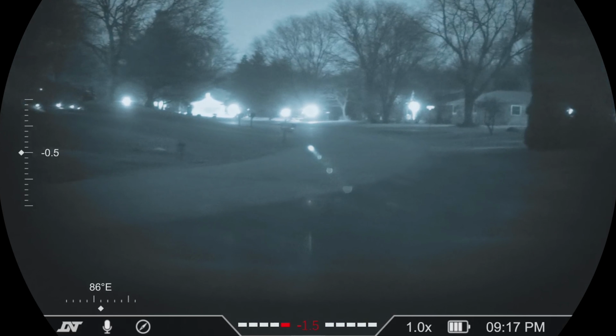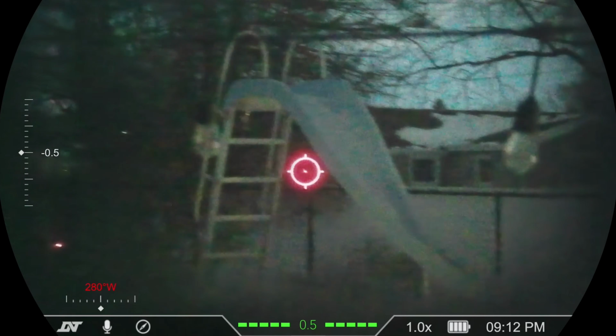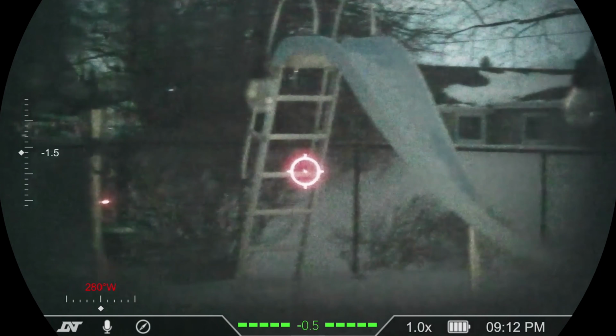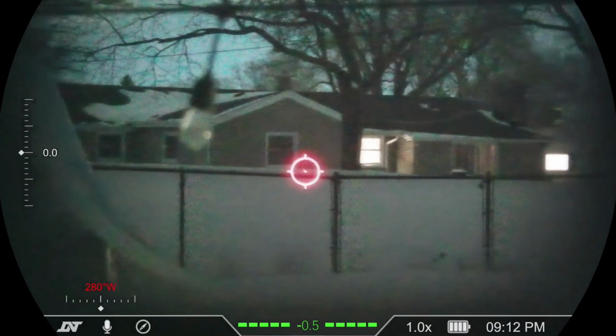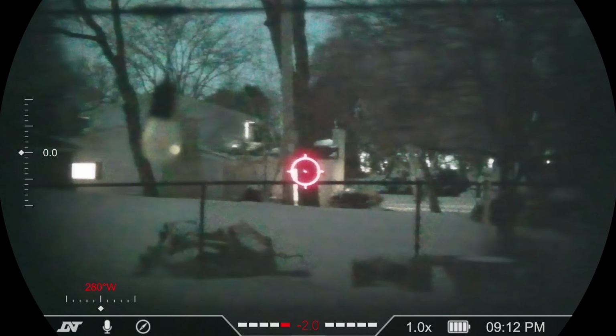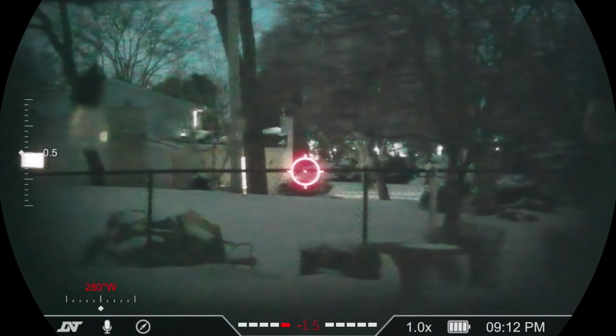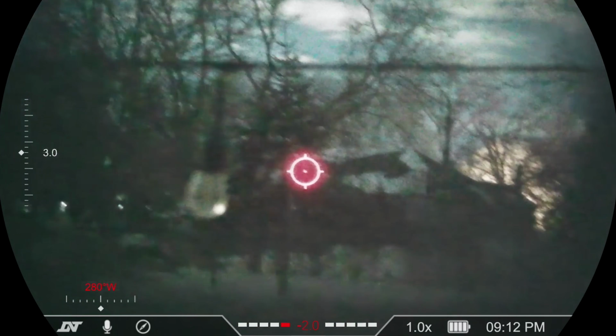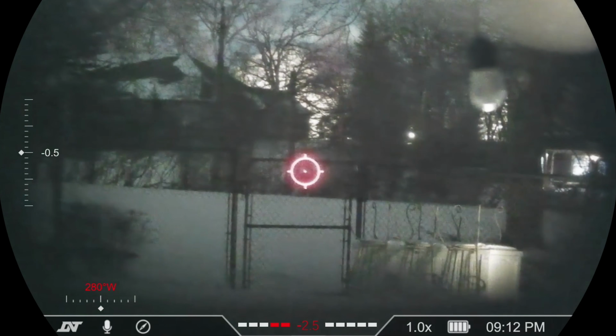So for me personally, I wouldn't replace a magnifier with this setup, but where this thing shines is in the low light scenario. So I could see putting this on a rifle when it's getting darker, you can't see as well, and you want that magnifier setup. That's how I would use this if you don't have NODs. You could use this to spot and see things a little bit better at night.